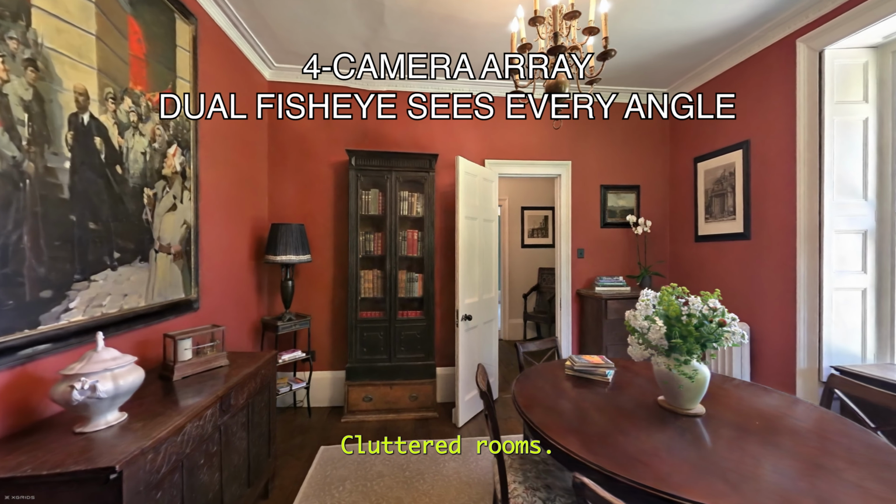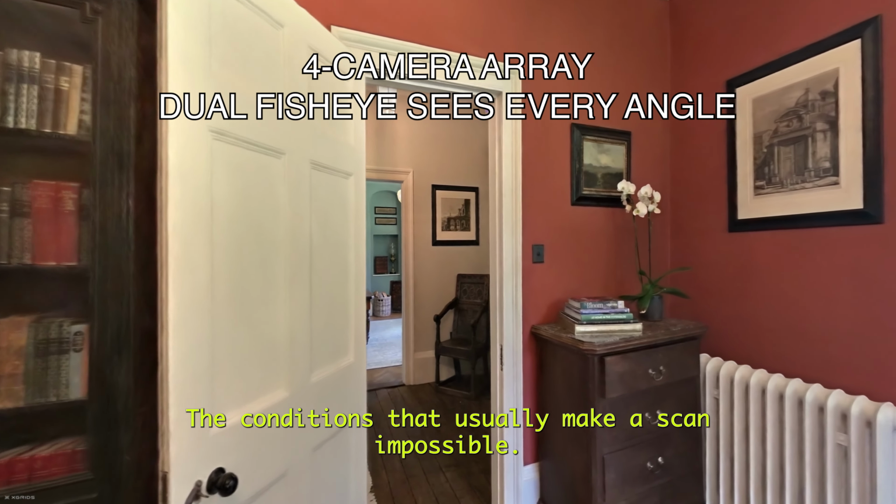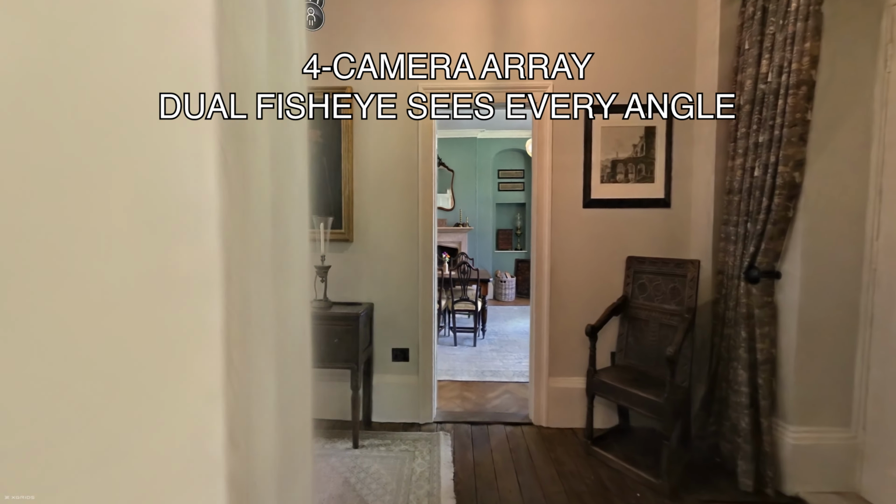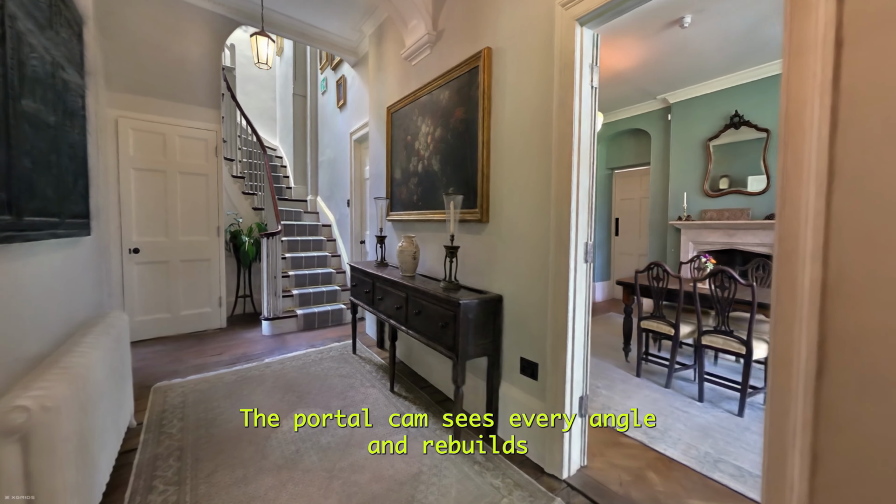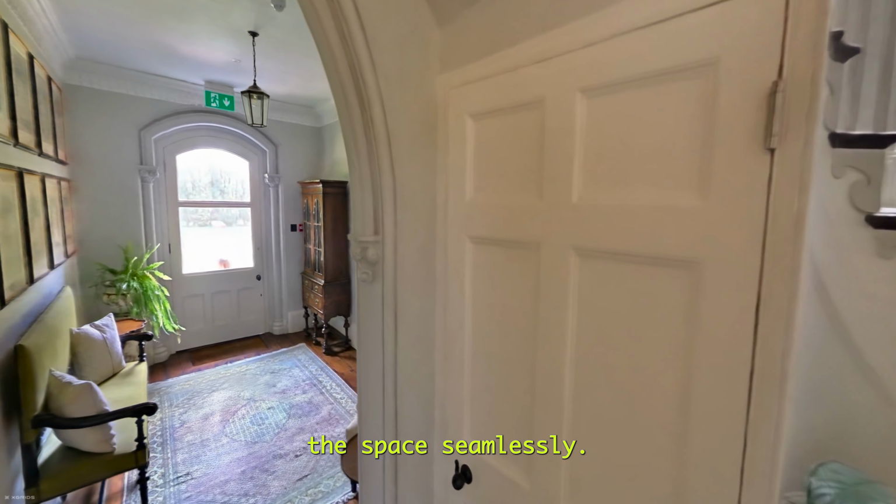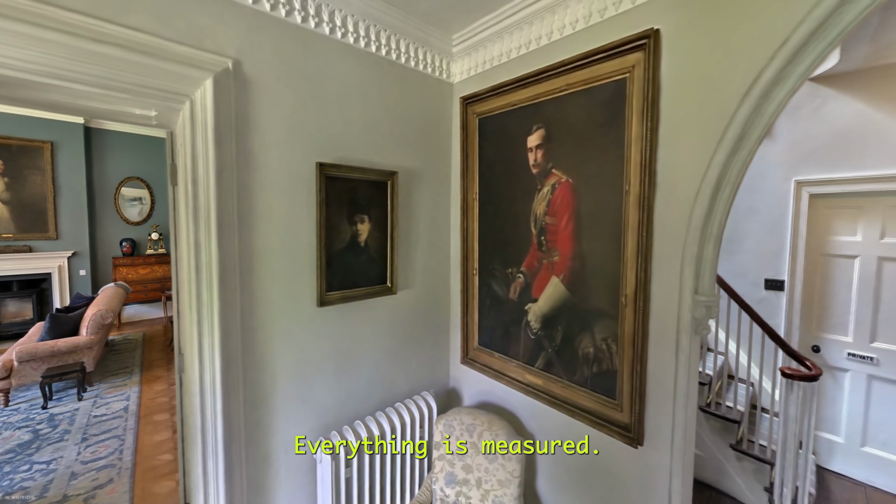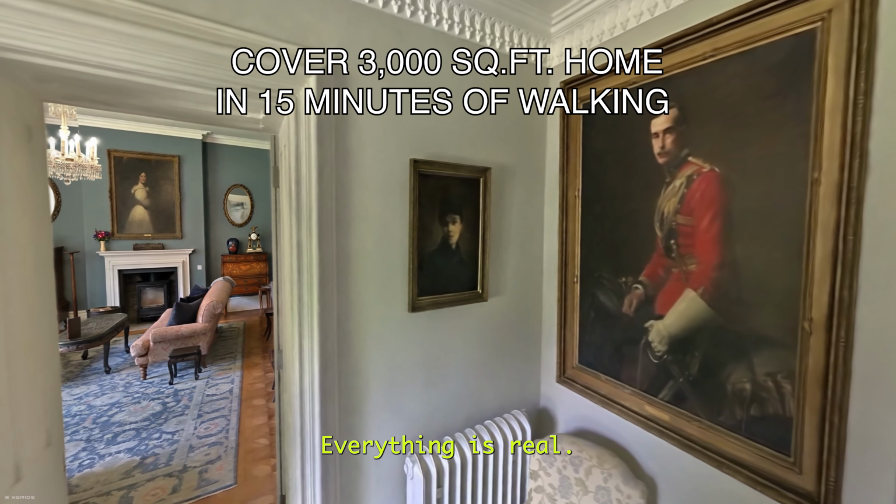Cluttered rooms, shiny surfaces, tricky light. The conditions that usually make a scan impossible. The PortalCam sees every angle and rebuilds the space seamlessly. Everything is measured. Everything is real.